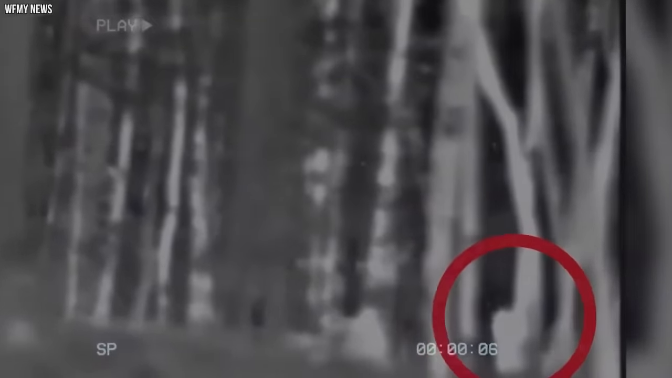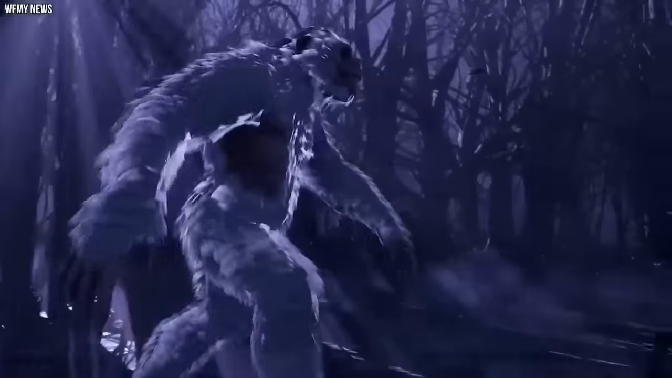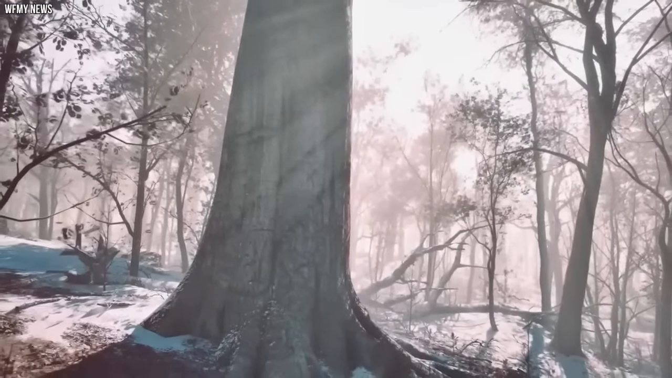It hid among the trees like a phantom, and we couldn't make out its huge shape clearly. The special camera made it even creepier, giving it an otherworldly vibe. But what makes this encounter really scary is that Bigfoot remained a mystery. It was a master of disguise, blending perfectly into the dark forest shadows. The video is so unclear that it leaves us with more questions than answers.